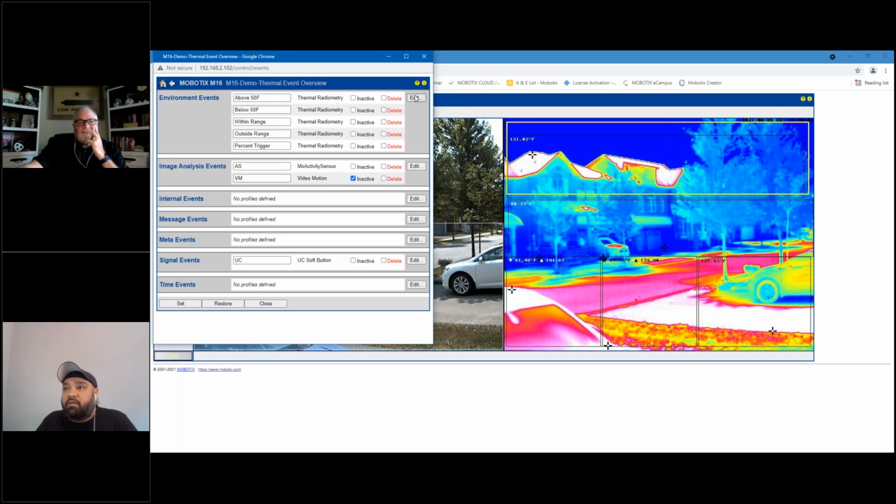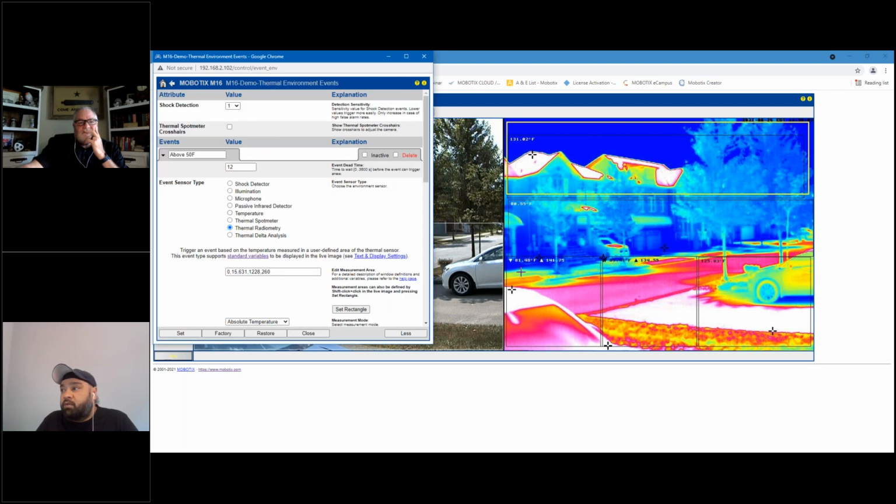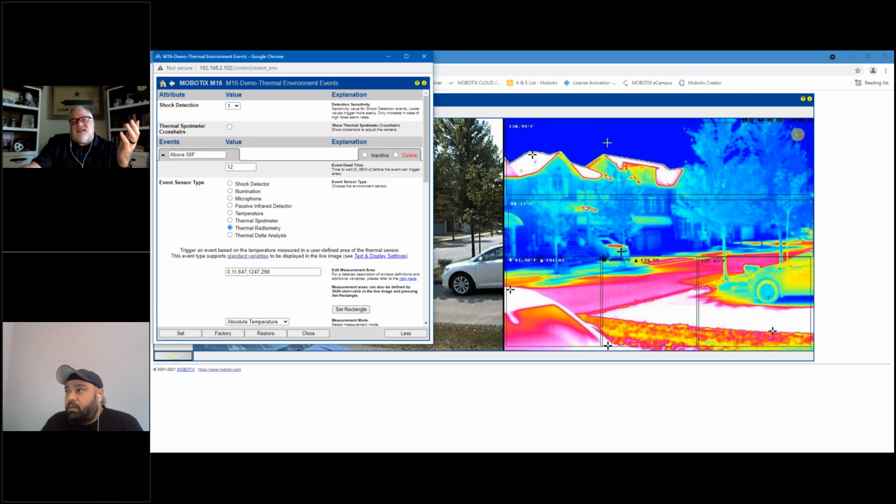This just timed out for a second because I didn't do it fast enough. But if you hit add rectangle, your zone can quickly be added. It is exactly like setting up a video motion window box, an exposure window box, an activity sensor window box. It's no different. That's the exact same process.